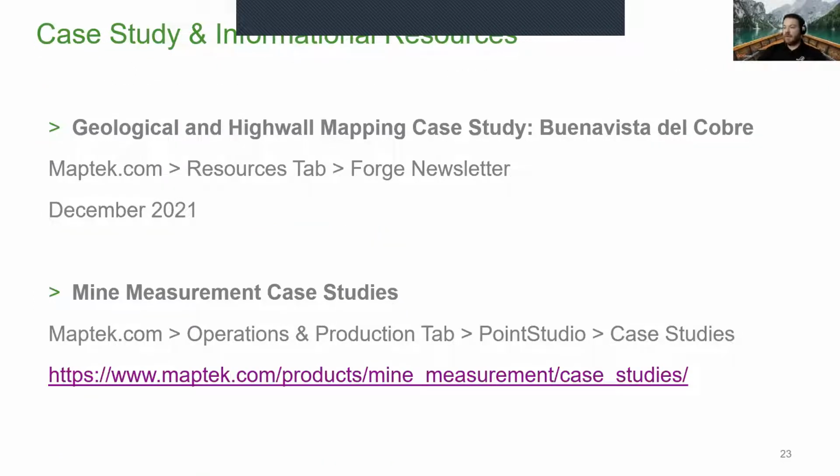So with that, I just wanted to close out. This was just an overview on generally how you could use LiDAR for mapping and slope deformation, but I wanted to give a couple case studies and some resources for you to have a peek at, and these are on our website. There's a case study that was done at Buena Vista del Cobre.